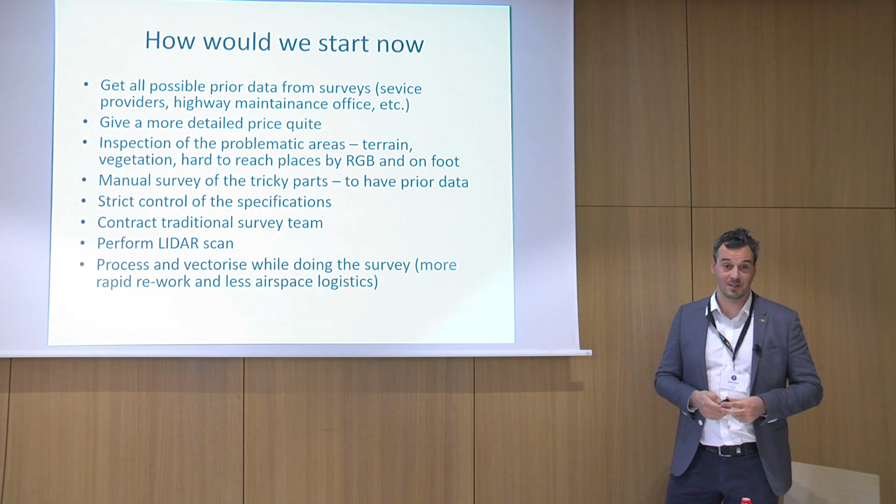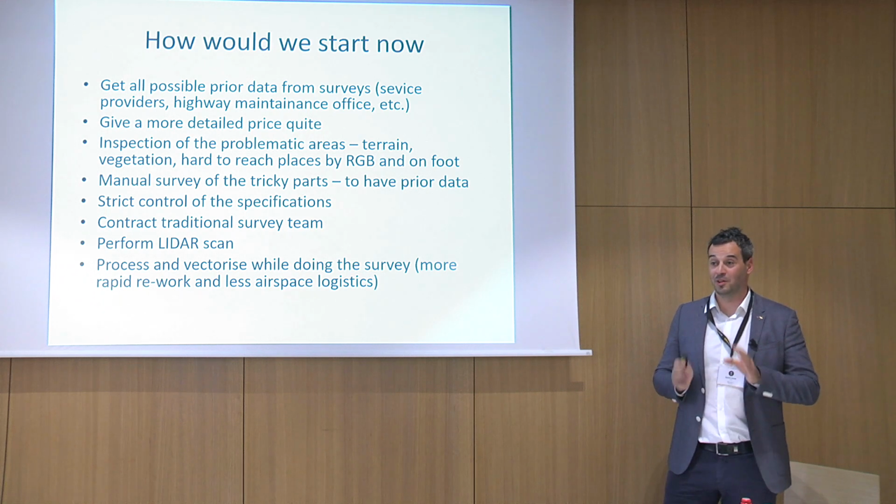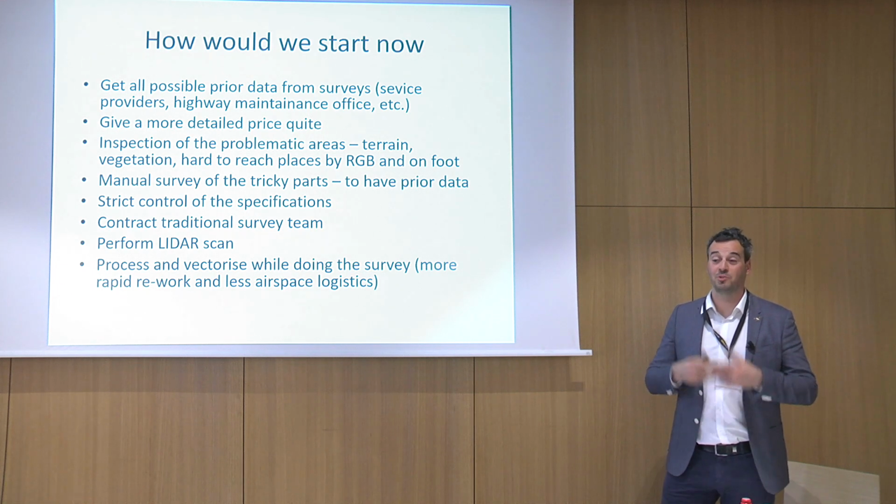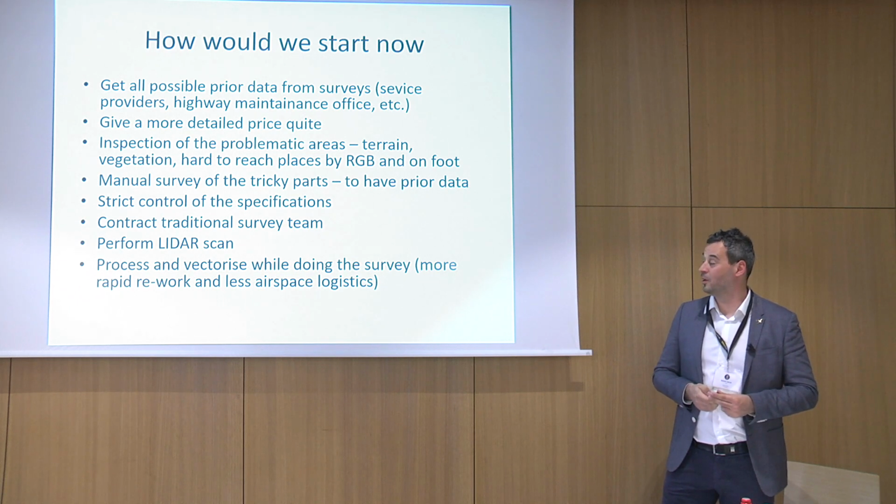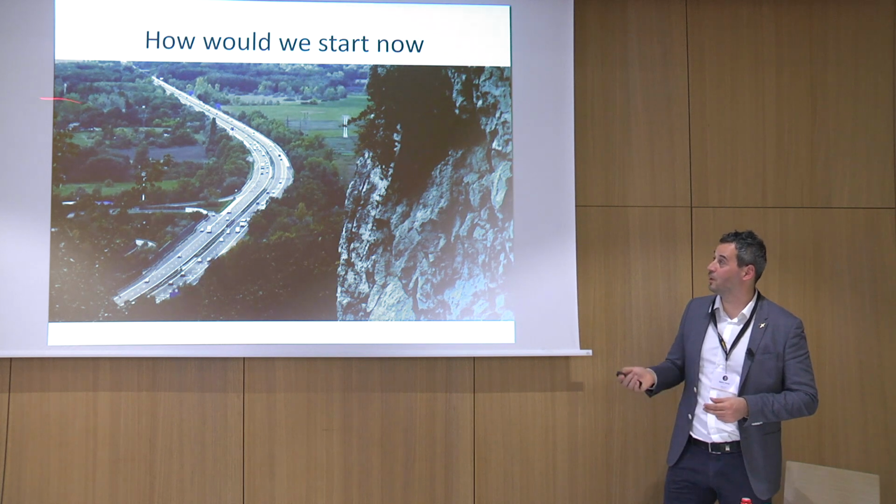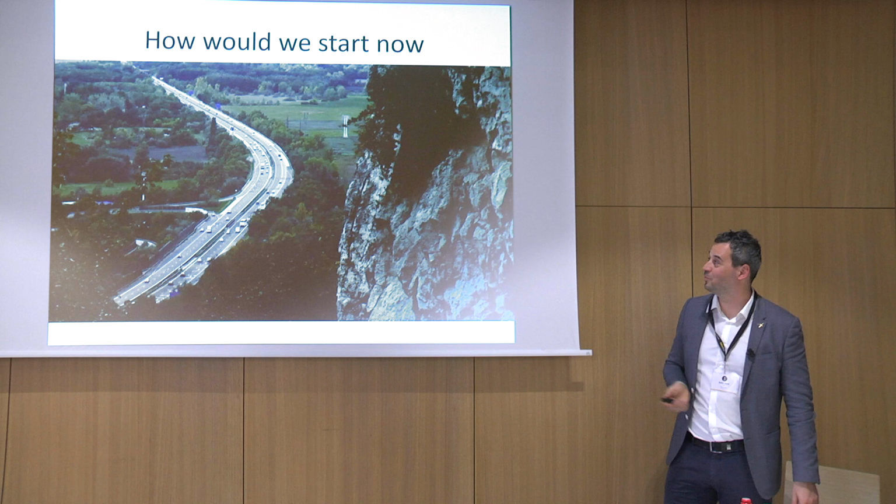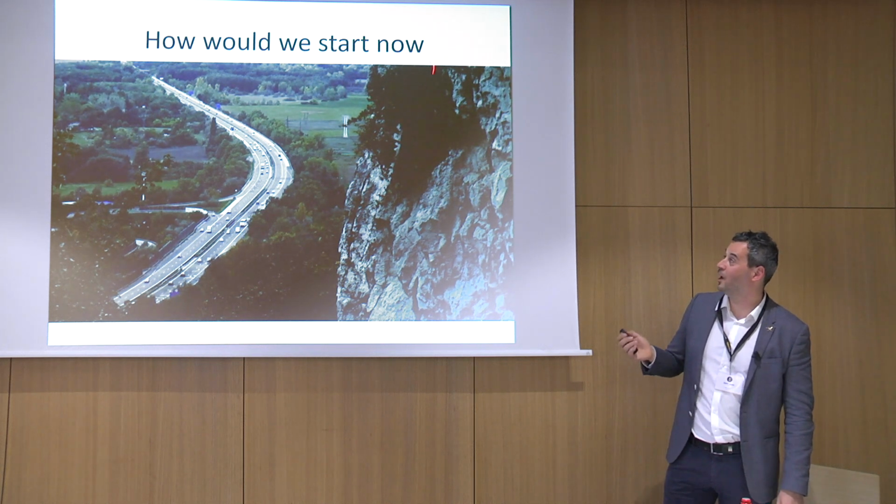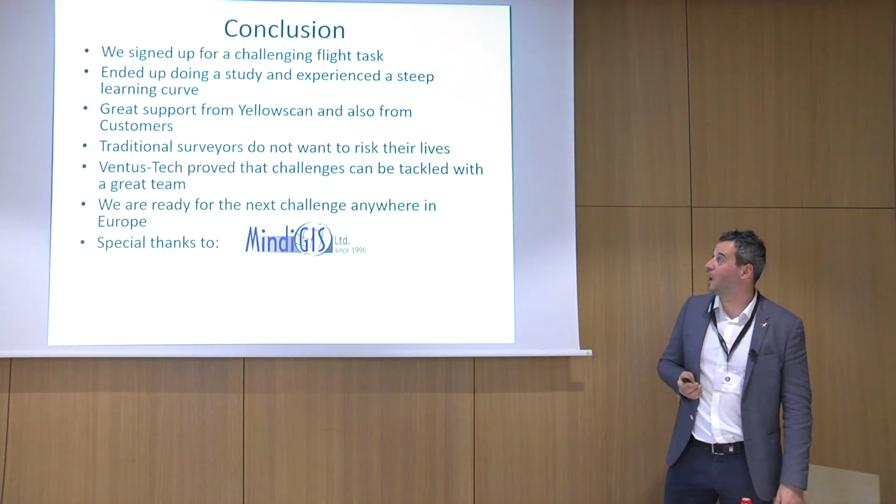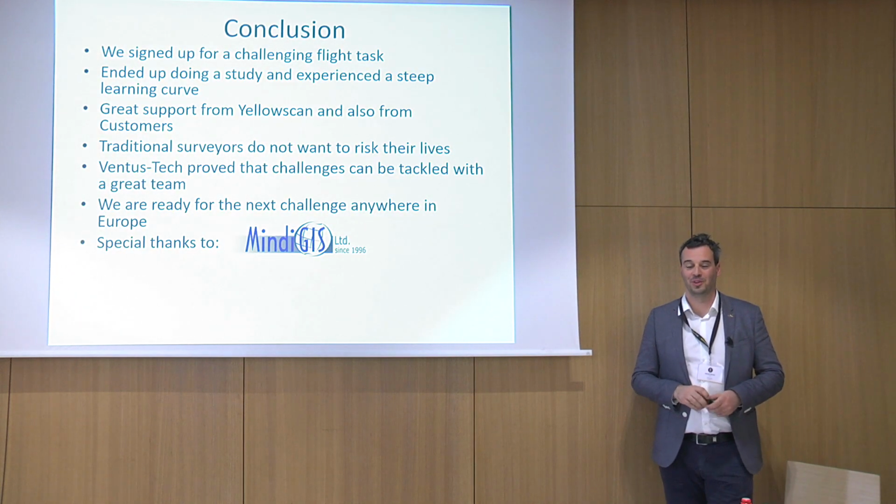I think that's the key takeaway from this: LiDAR is more time-consuming and more costly, so I would leave that to the end, and I would know what areas are the tricky ones. Just to give you an idea, this is also the highway, and there are some steep hills around there, and of course there are some towers, so it's always good to know what to expect.